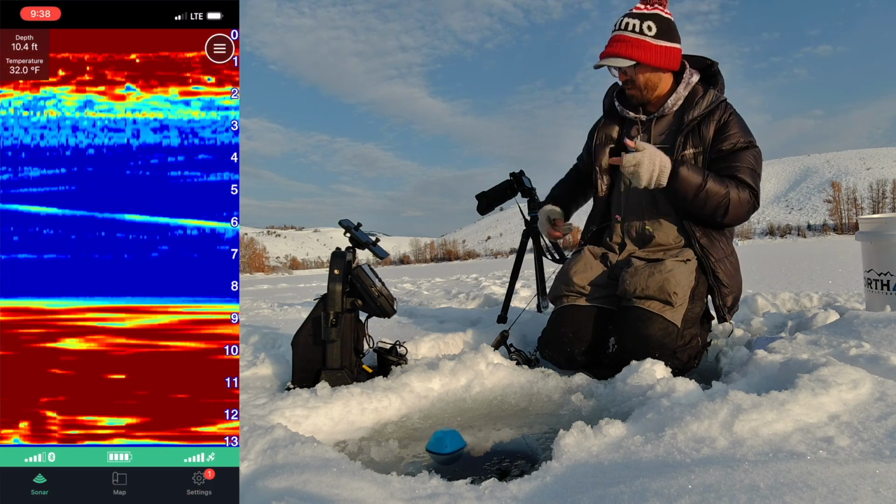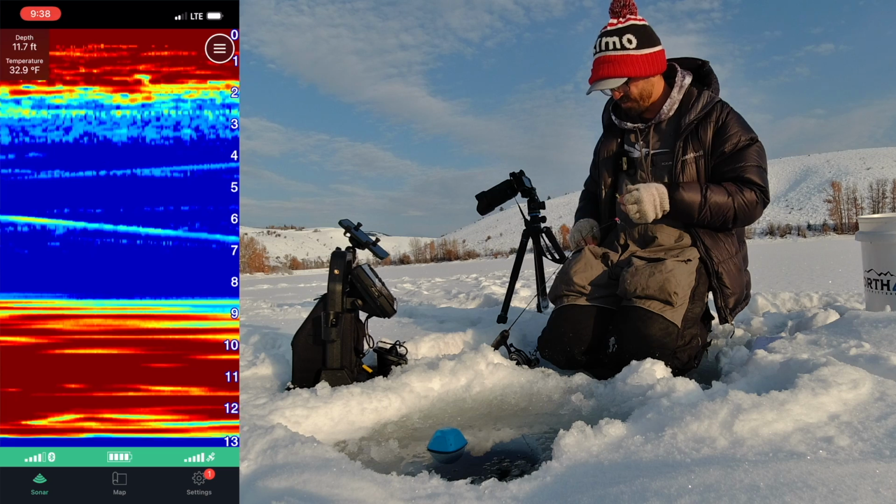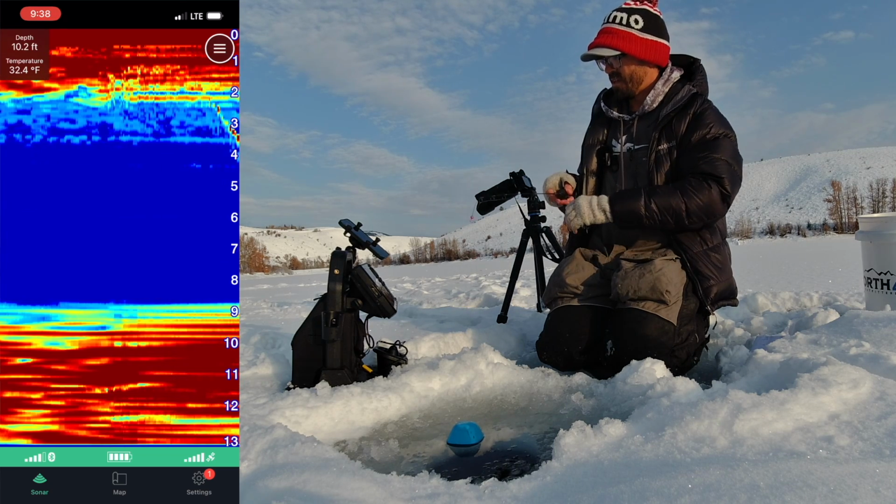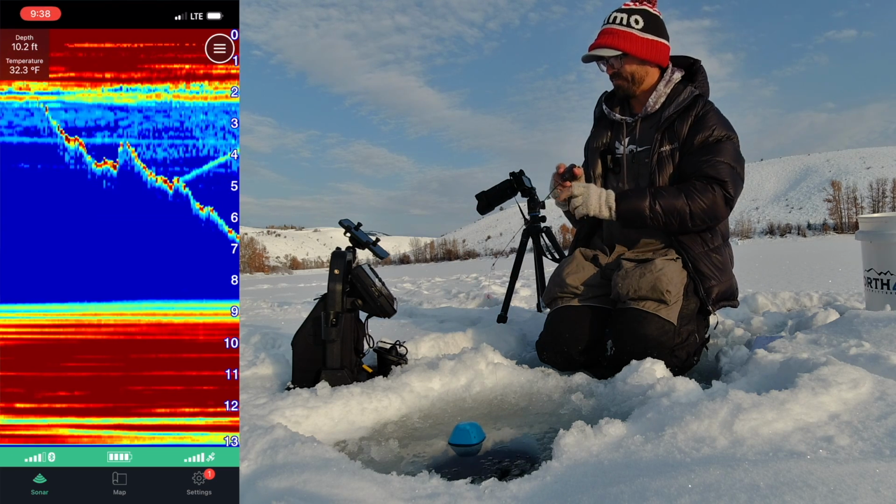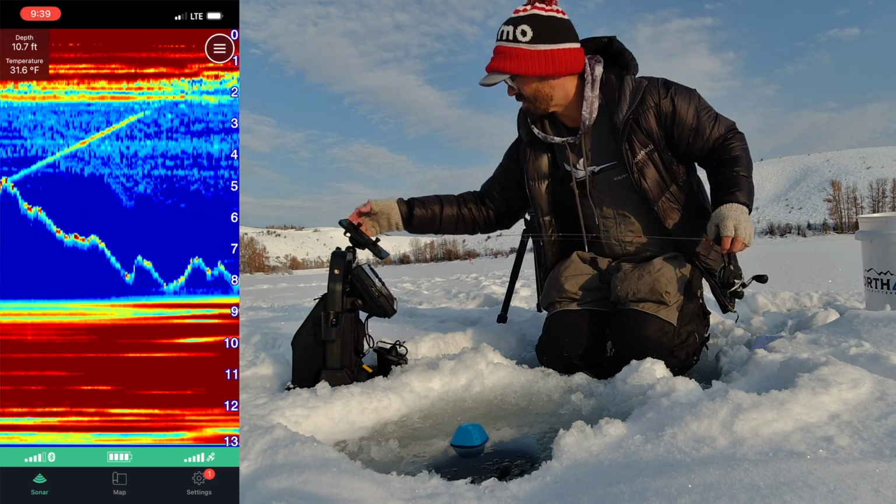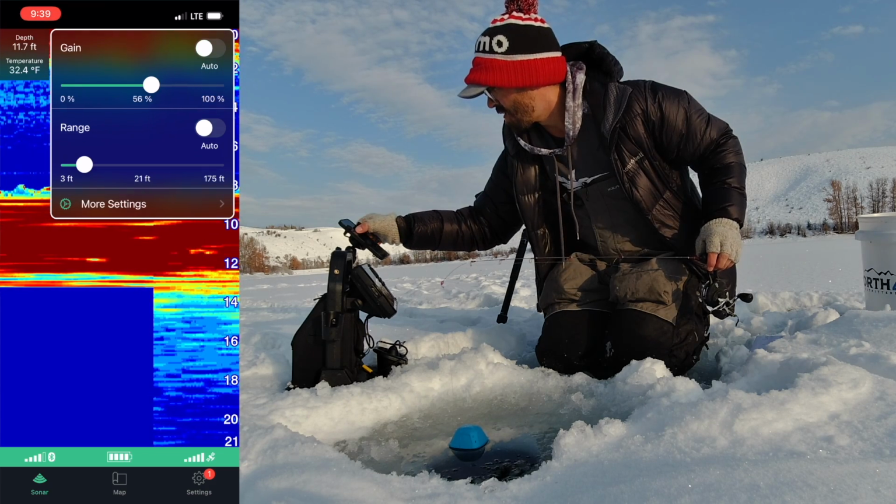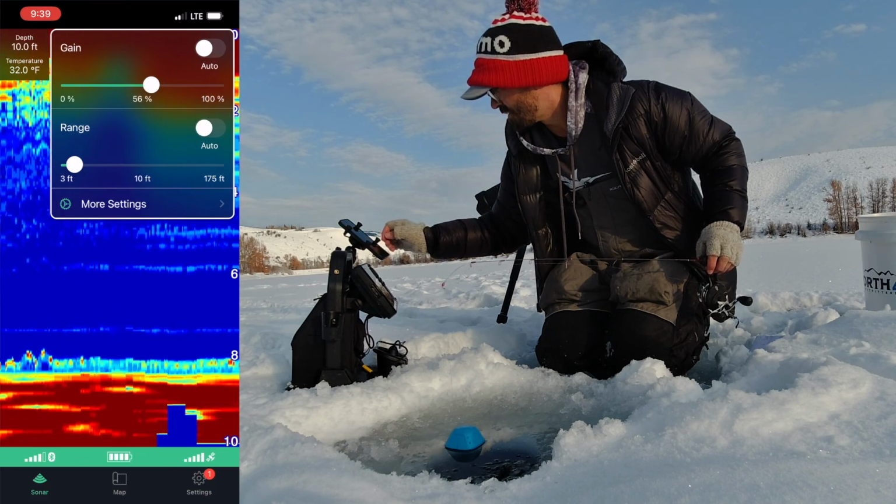One thing that I noticed with the Garmin Castable Striker is that it does struggle a little bit more with bottom acquisition and holding on to it. And so oftentimes I'll end up manually adjusting to the depth that I'm at so that I can make greater use of the screen. That's pretty easy to do here, so I'll just go up here and manually adjust the range. There we go. That works for me.